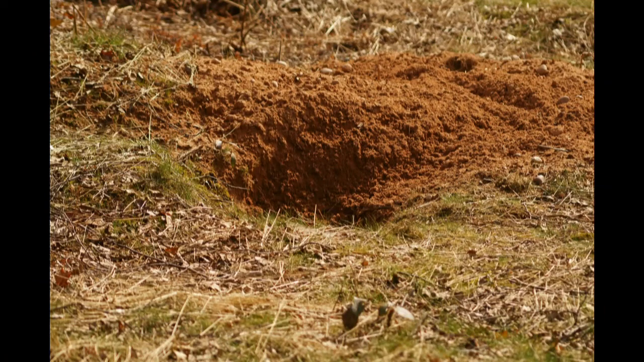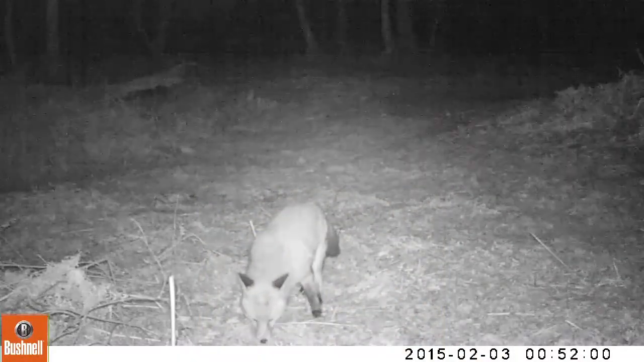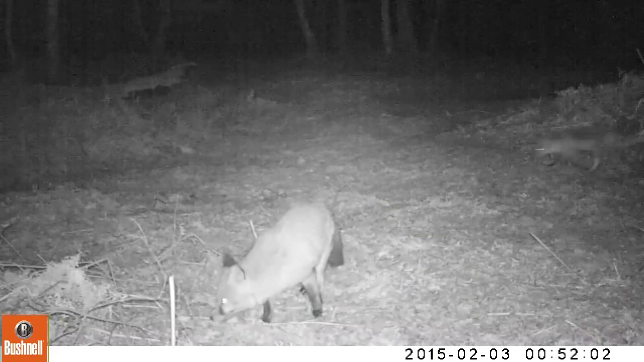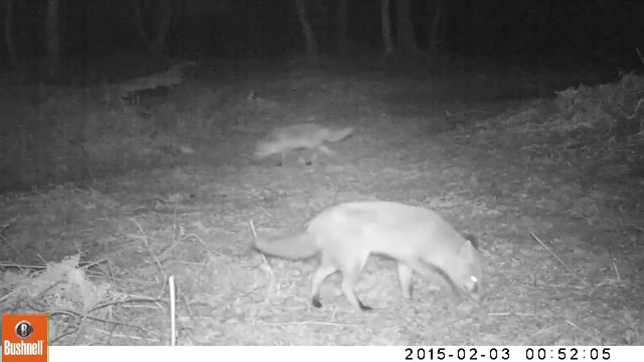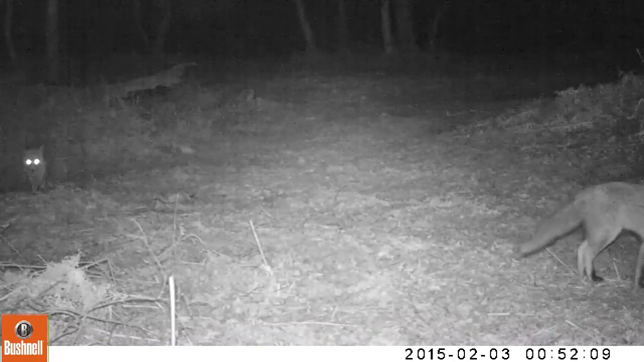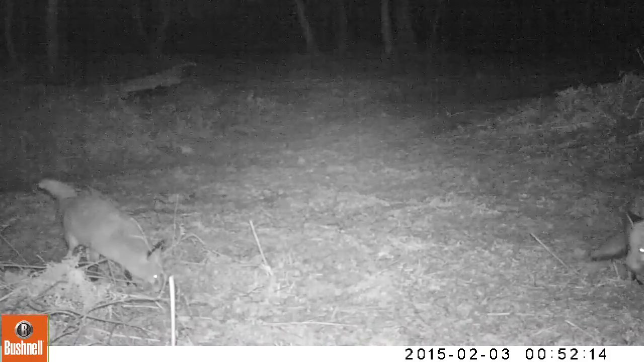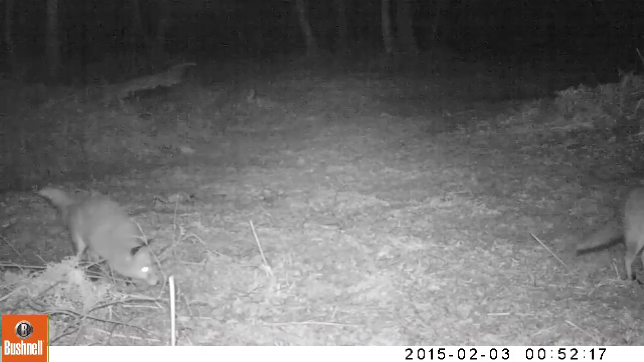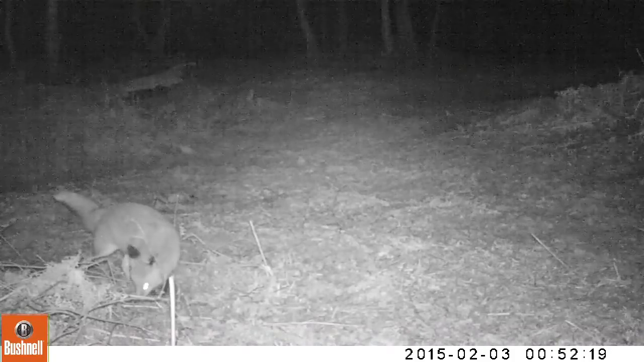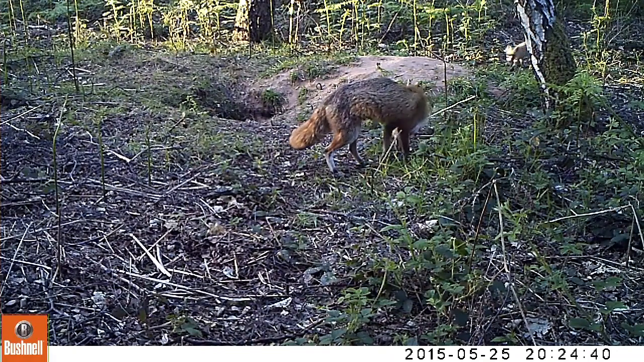Many of Sherwood's wildlife species live underground, and we explored this as well. Most of these species are active at night time, like the foxes. Foxes are solitary animals, meaning they live on their own, unless it is mating season. There will be also more than one fox if there are young ones.